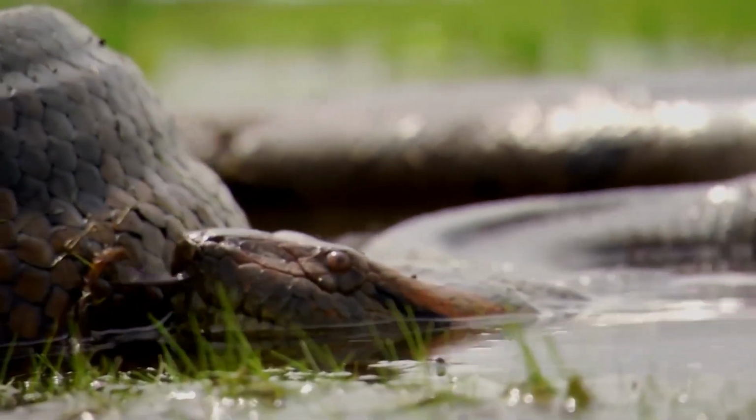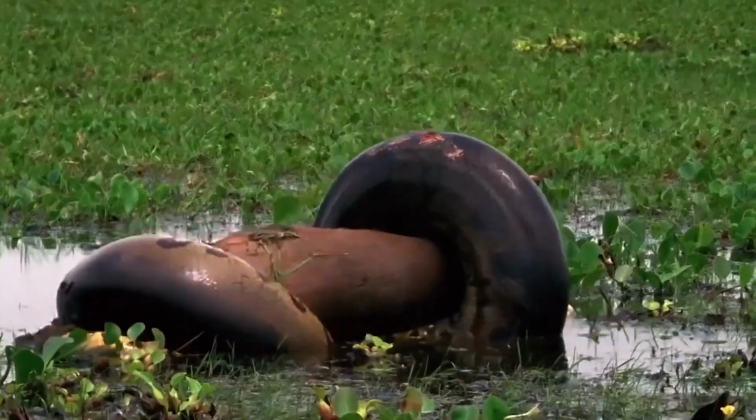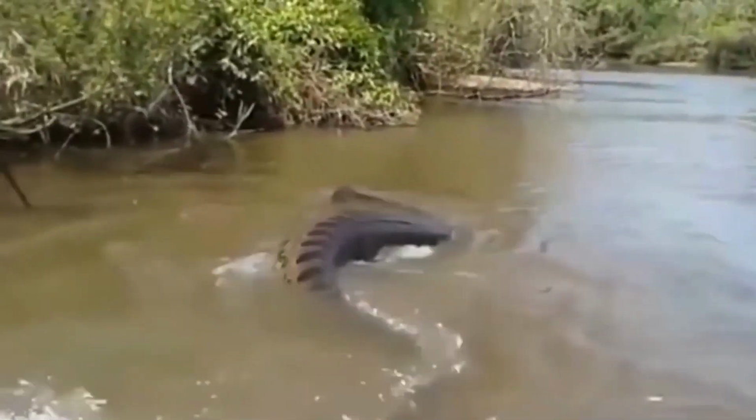This slithering serpent is one of the largest and most powerful snakes in the world, capable of crushing its prey with its deadly constriction abilities. And when I say large, I mean large. These bad boys can grow up to 30 feet long.